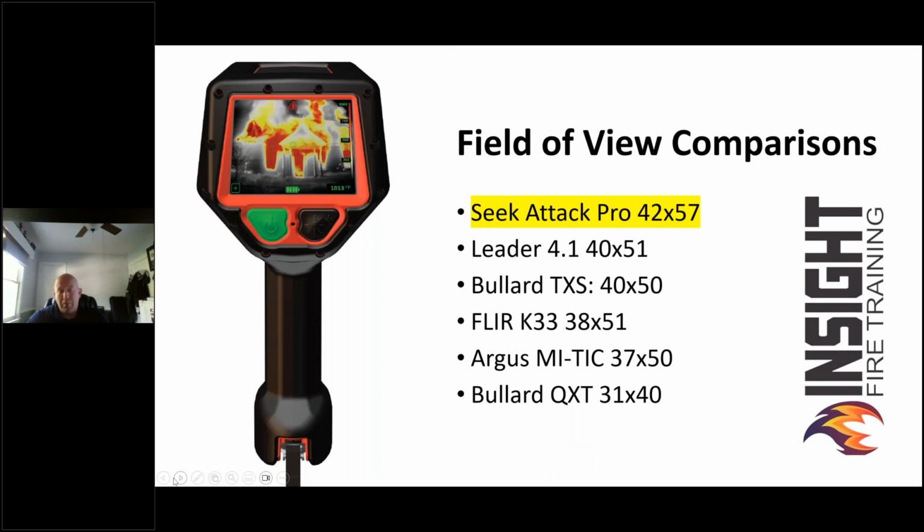Just to let you know, no camera can look at the sun, just like your eyes can't look at the sun for very long. If you look at the other competitors out there, as far as the cameras, they're all great cameras. They all have pros and cons. But if you look at just field of view, being able to see the bigger picture, you're looking at the widest field of view with the Seek Attack PRO.